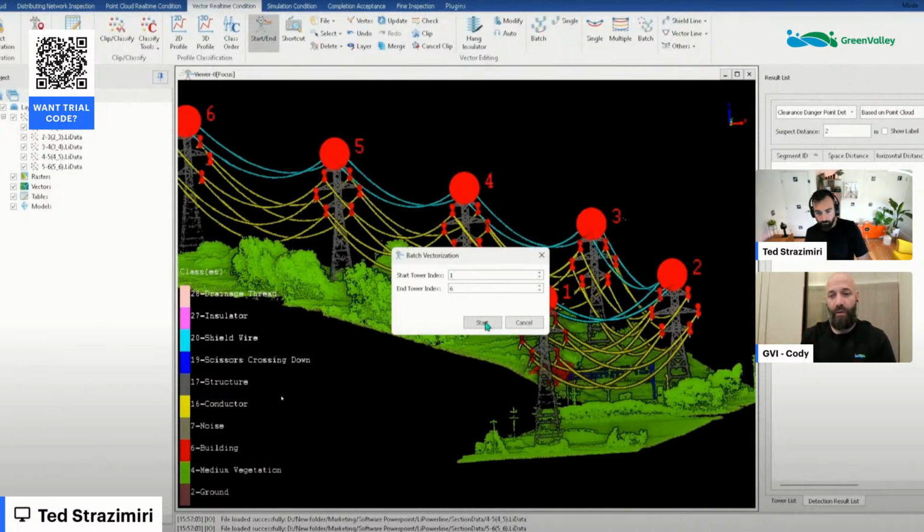In the U.S., for instance, we have hundreds and hundreds of miles of single power lines. It is a hassle to try to go through and manually vectorize these lines, but you need to do that. So adding AI to make sure that these things are done as accurately and as quickly as possible was the key push with the latest version of LiPowerline.